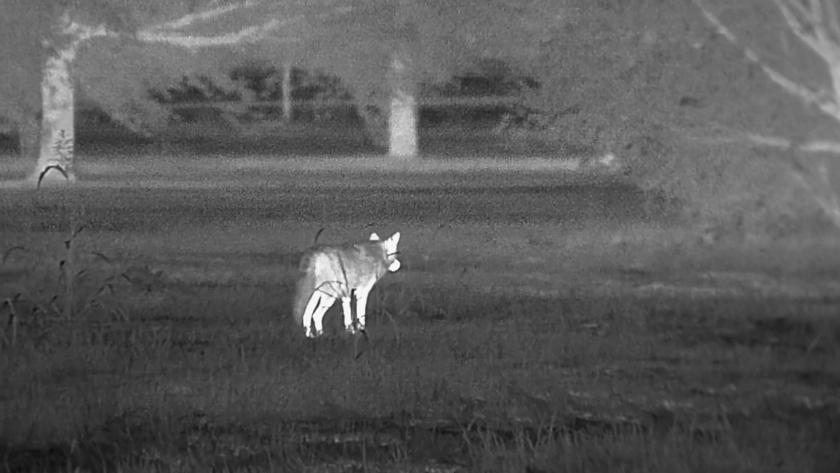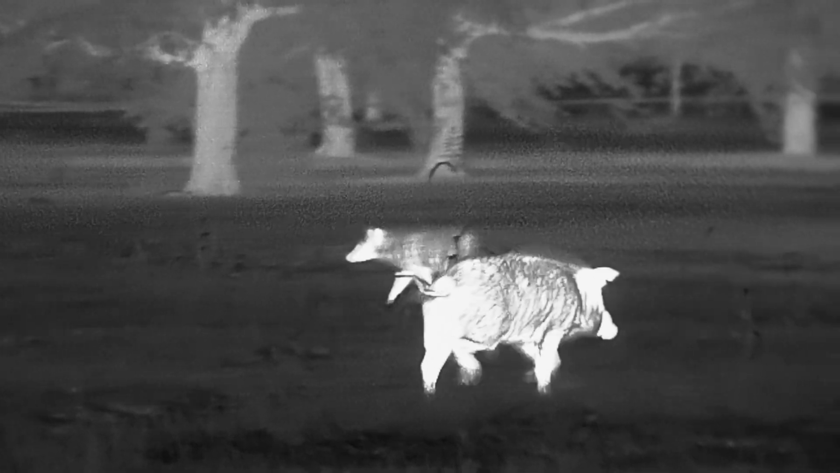One of the coyotes at the time decided it would be a good idea to try to steal a baby pig from Mama. Well, the plan all sounded good and well until this big bruiser shows up and changes his mind.